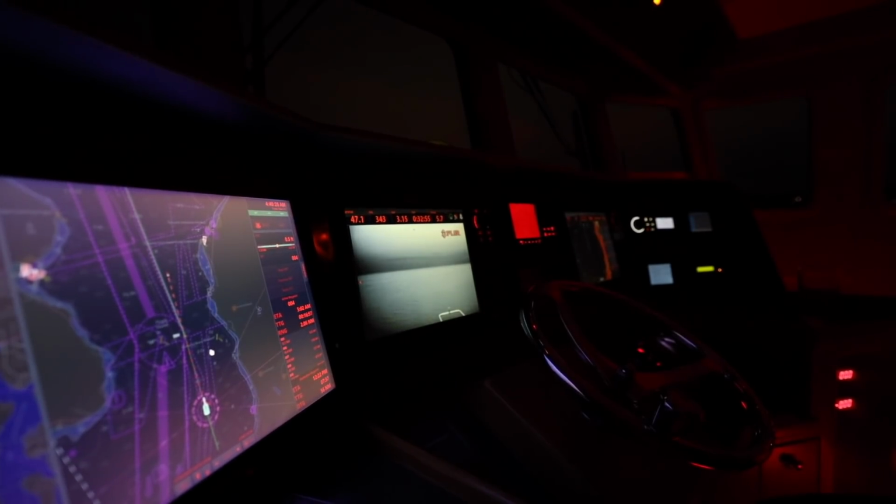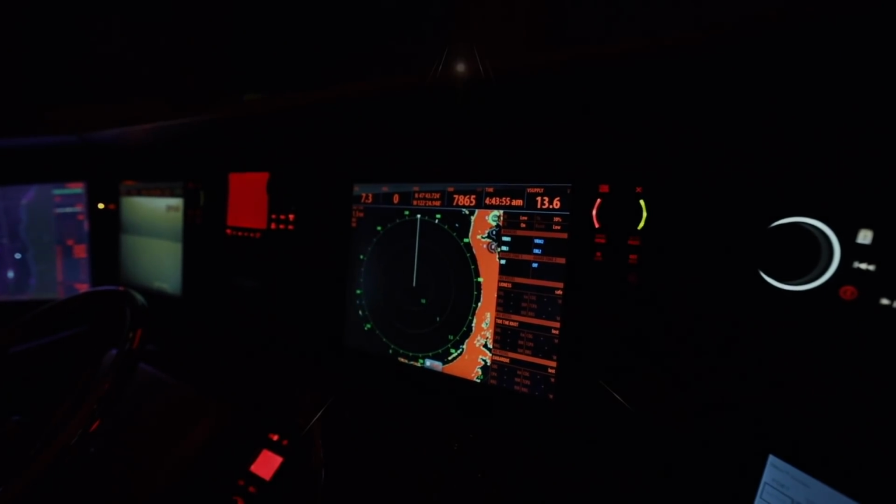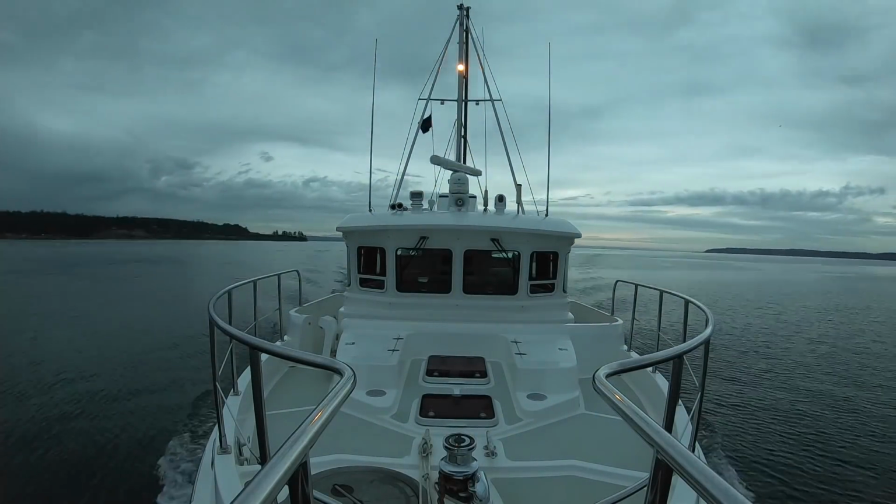Although Freedom is fully equipped for long-range overnight passages just the way she is, her crew is not. So hopefully adding some of these nice-to-haves will prove to be worth it in the coming months when we leave our comfort zones and head out on the high seas.